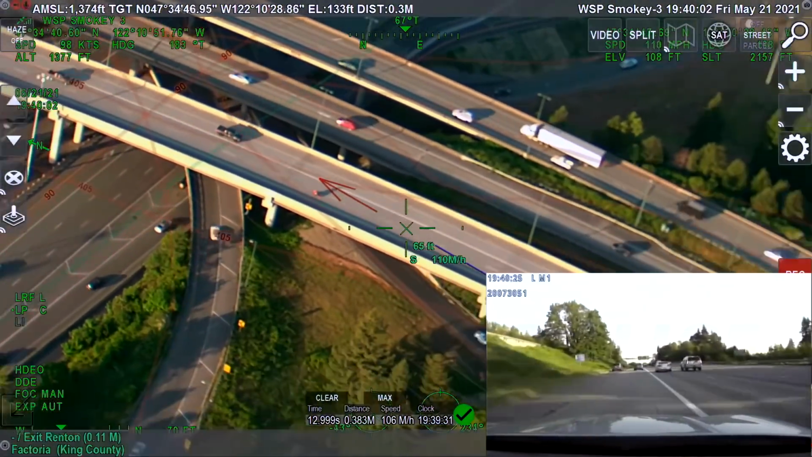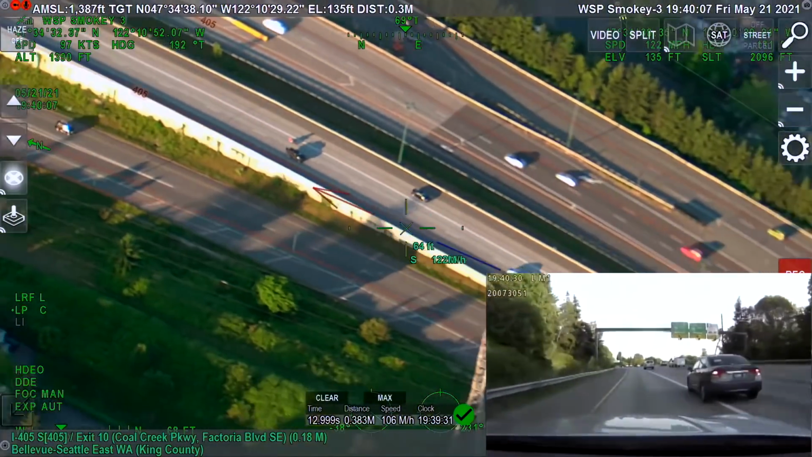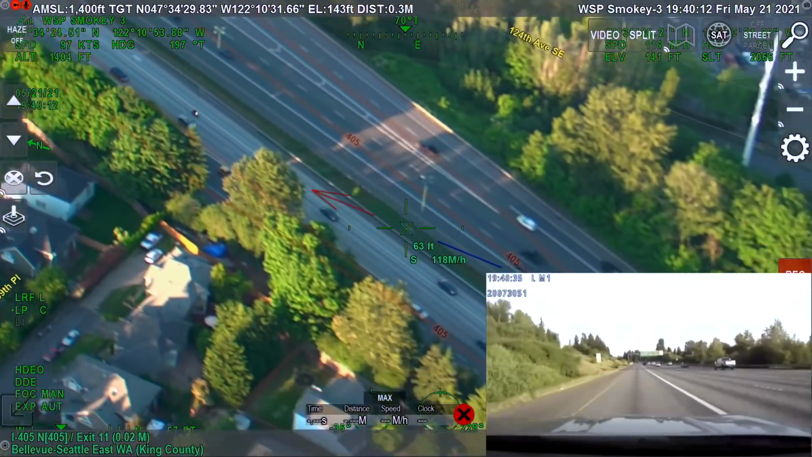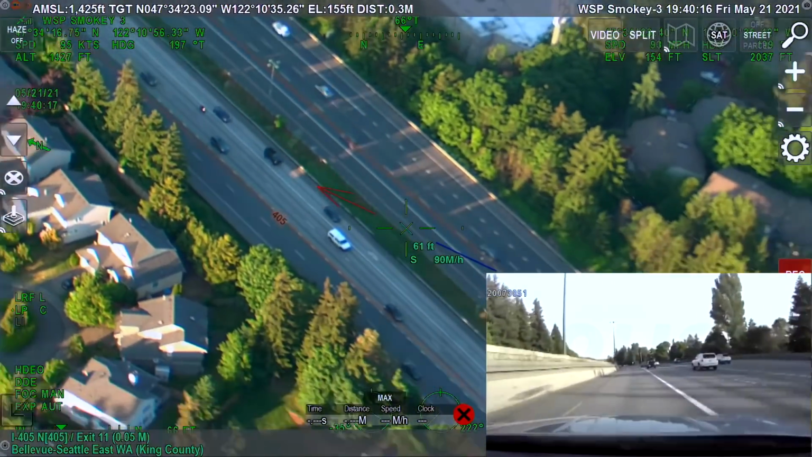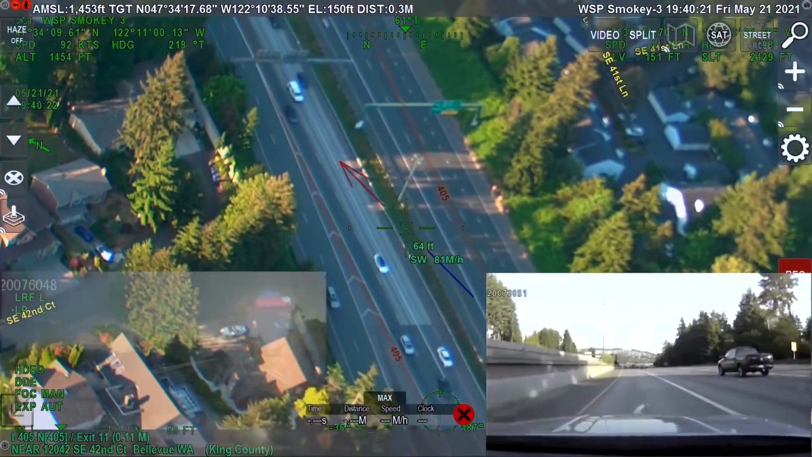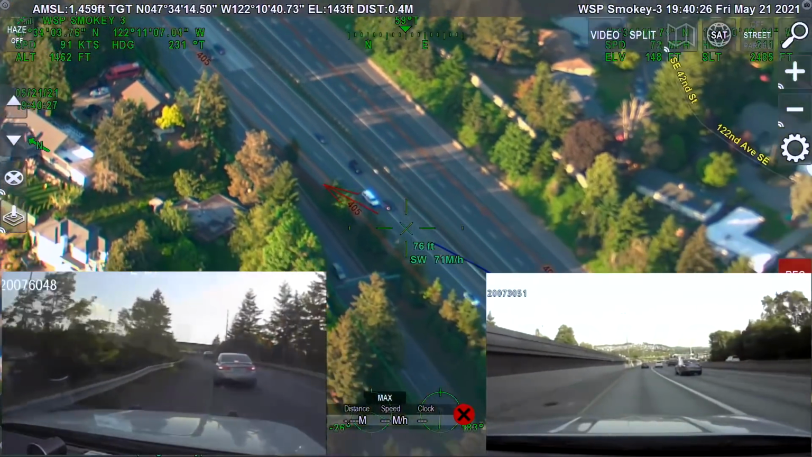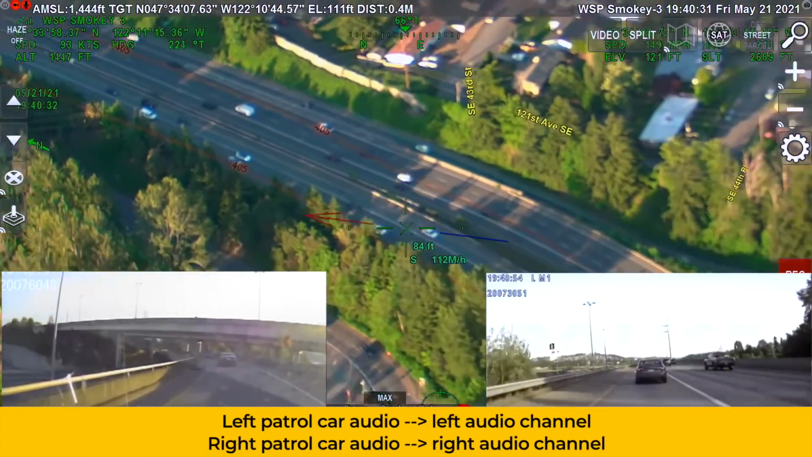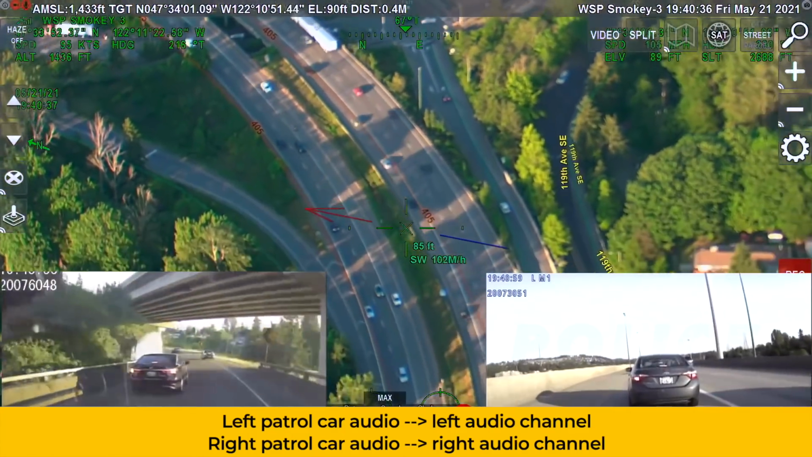Anything I-90 now, southbound. 694, approaching. Split between two cars. Still southbound. I'll get you across street here in a second. Going over Old Creek Parkway.